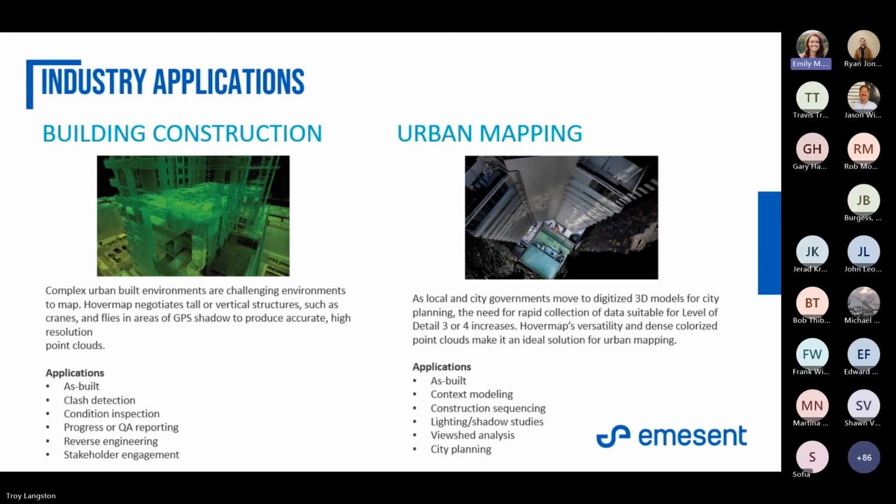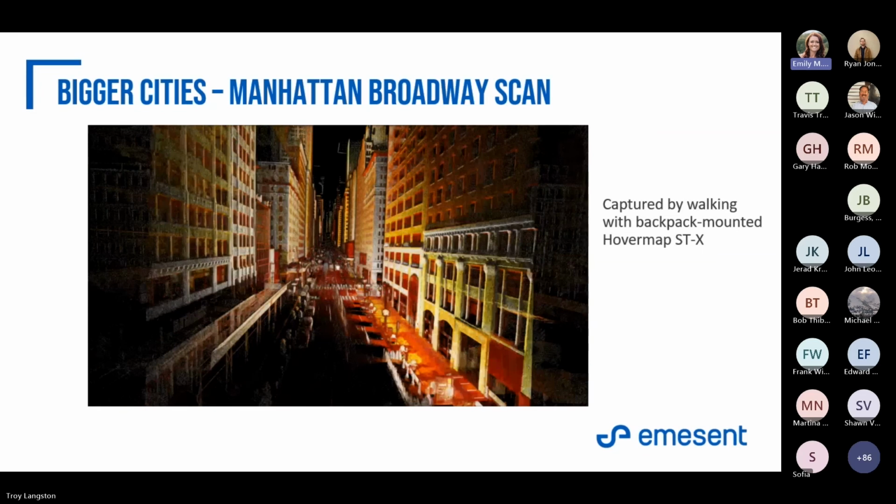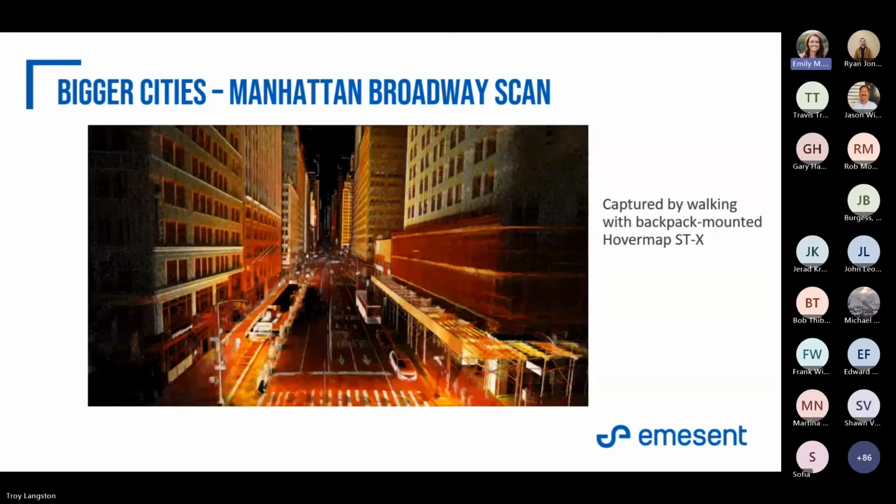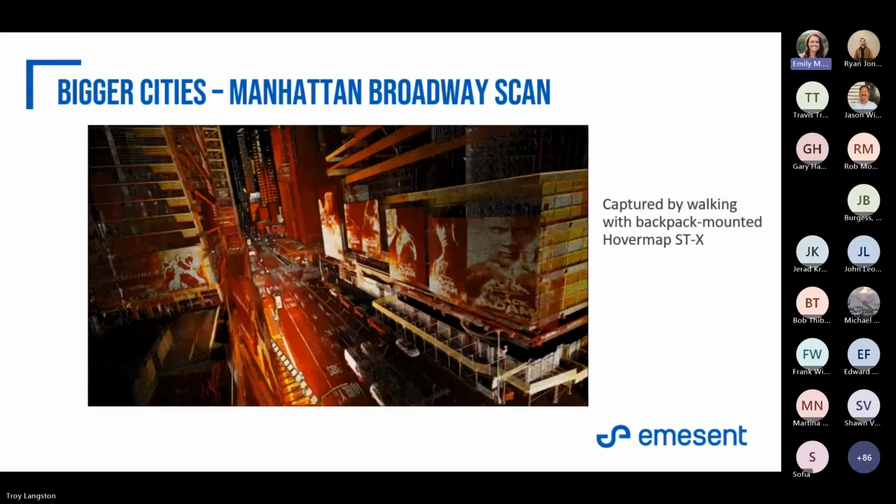And then urban mapping, large areas. I think this next slide is the one. So this was a 30-minute walk downtown New York, the Hovermap STX. They had it on a backpack. All they did is walk down Manhattan or whatever street this was. We're viewing it in intensity mode.